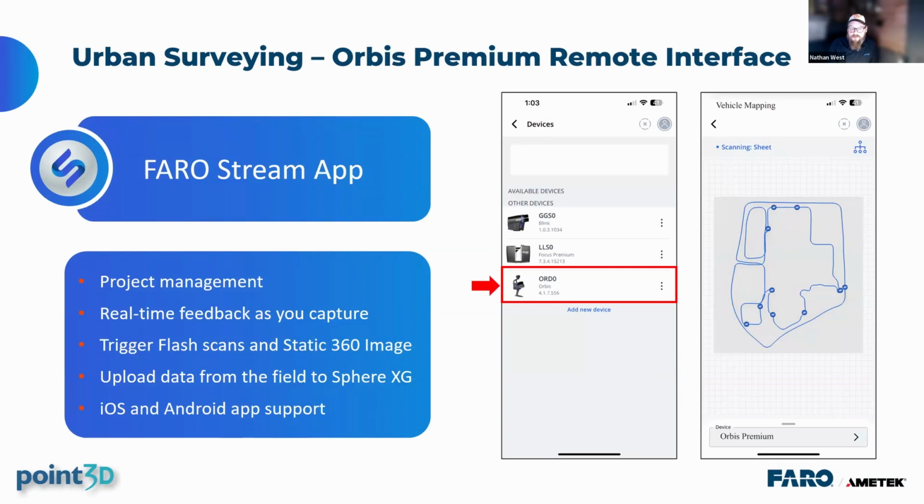An added benefit of Stream is the ability to upload directly to the FARO Cloud app, Sphere XG. Saves a lot of time, so it can be processing as you drive back to the office. It's pretty nice.